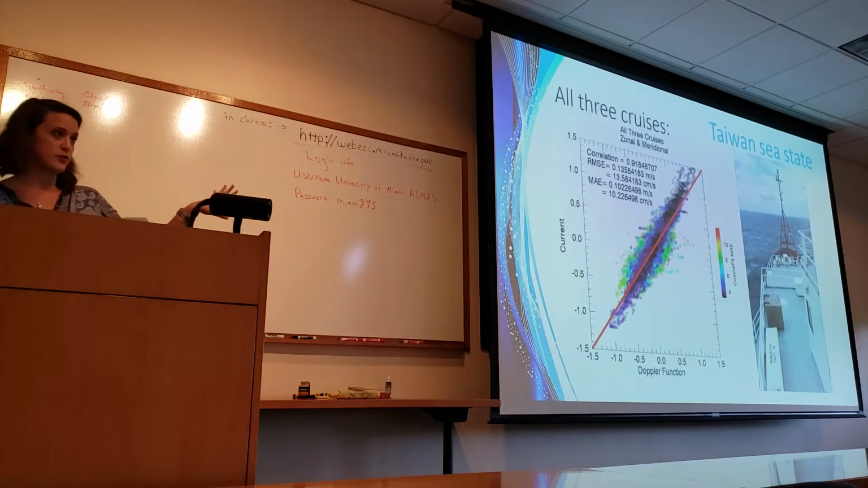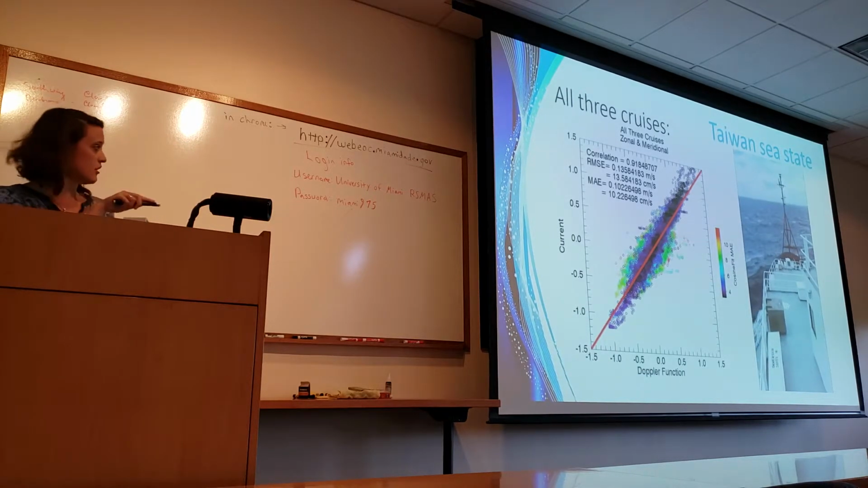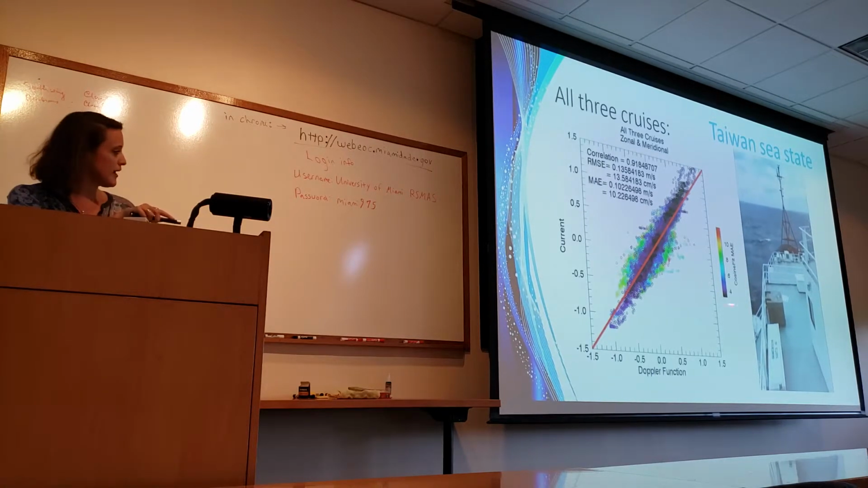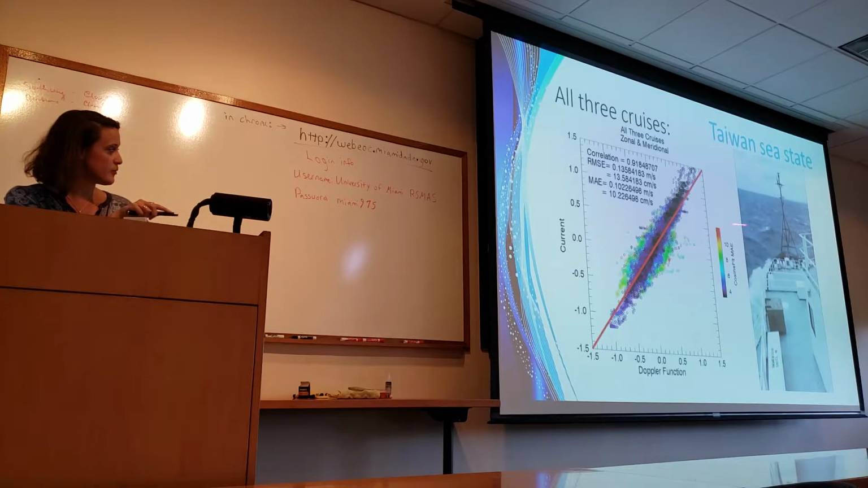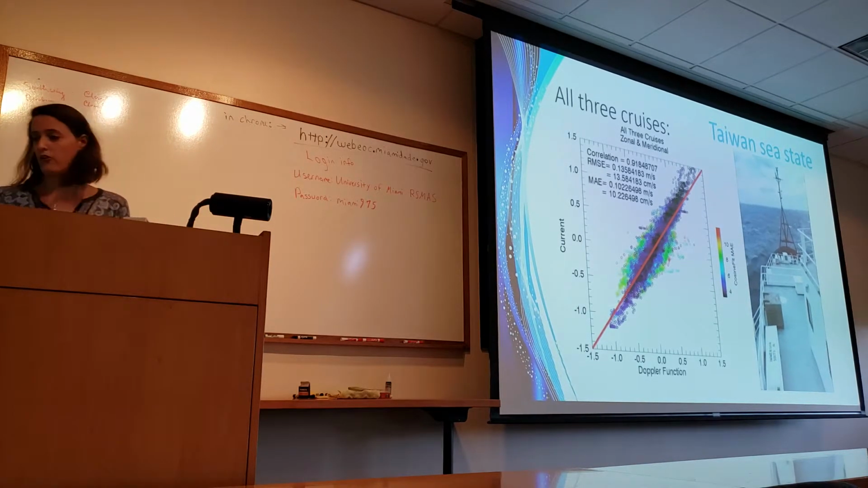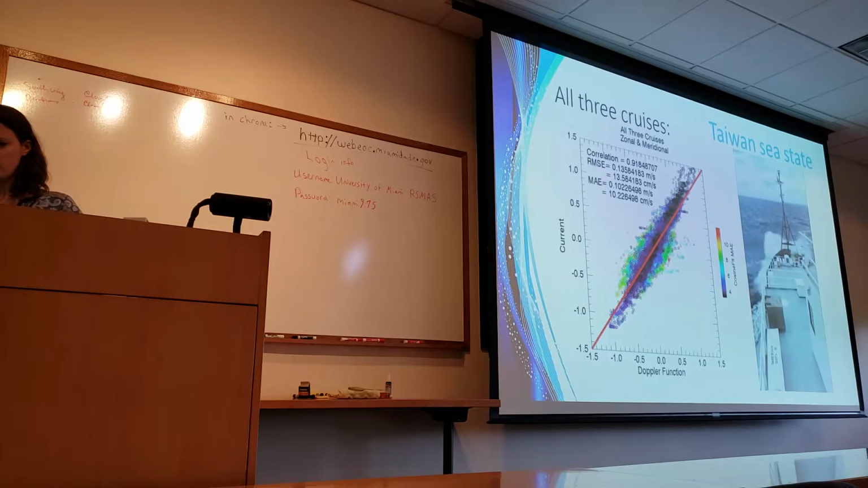And this is all 3 cruises plotted in the same way. So this is also color-coded by data quality. So the black and the purple is the best data, and then the red is the worst. So the best data does follow the line pretty well.